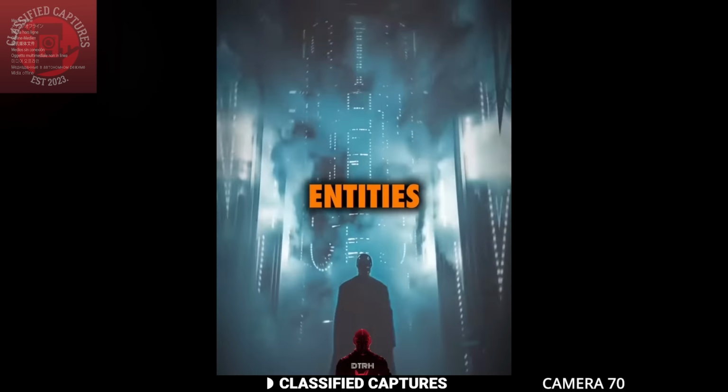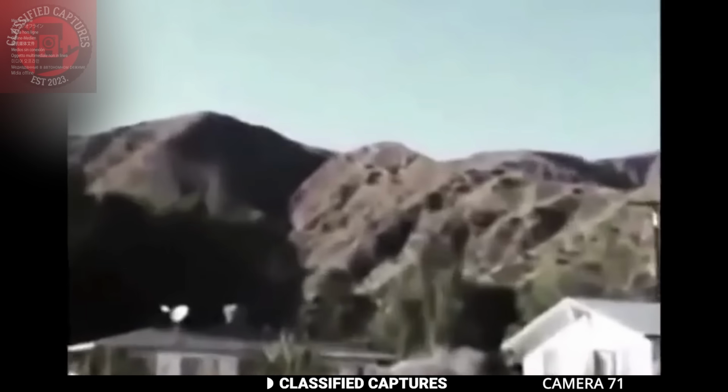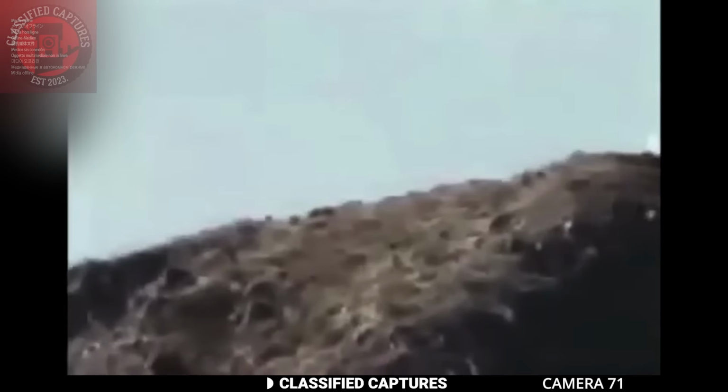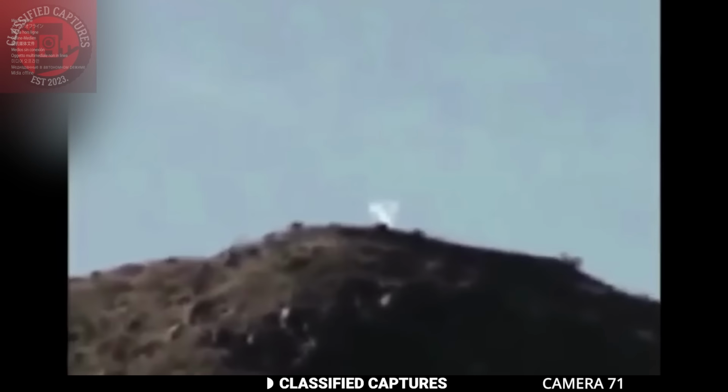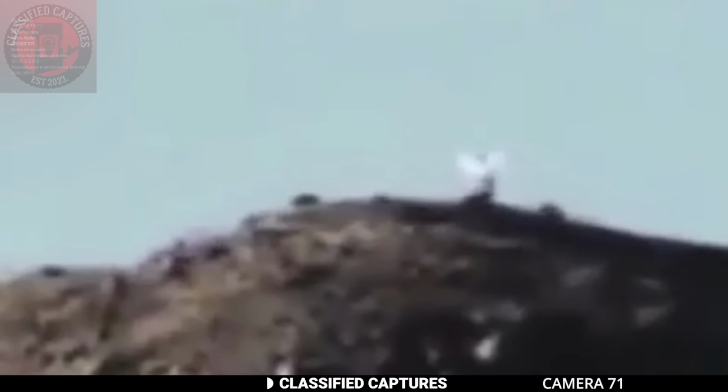Someone shared this strange sighting they came across on a hilltop. It was a glowing object sitting up there, and in front of it, a dark figure that seemed to be shifting in and out of sight. Then, things took an even stranger turn. The glowing object suddenly spread what looked like angel-like wings, and in a flash of light, it shot upwards